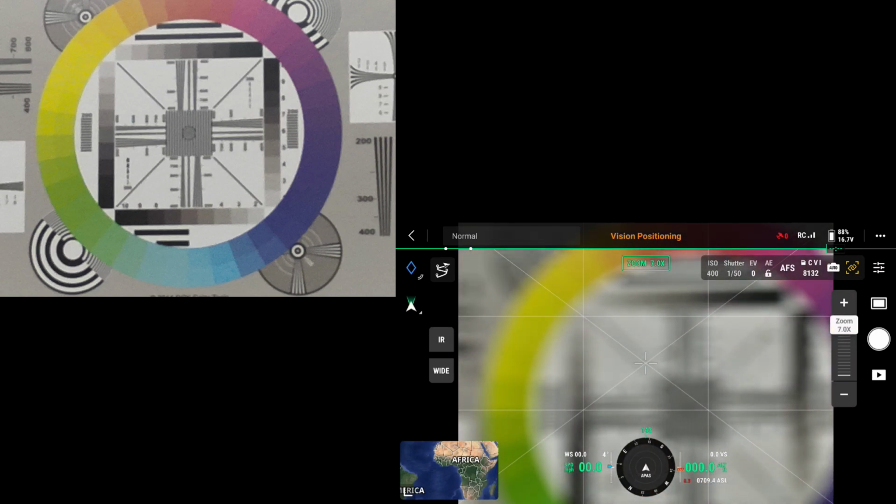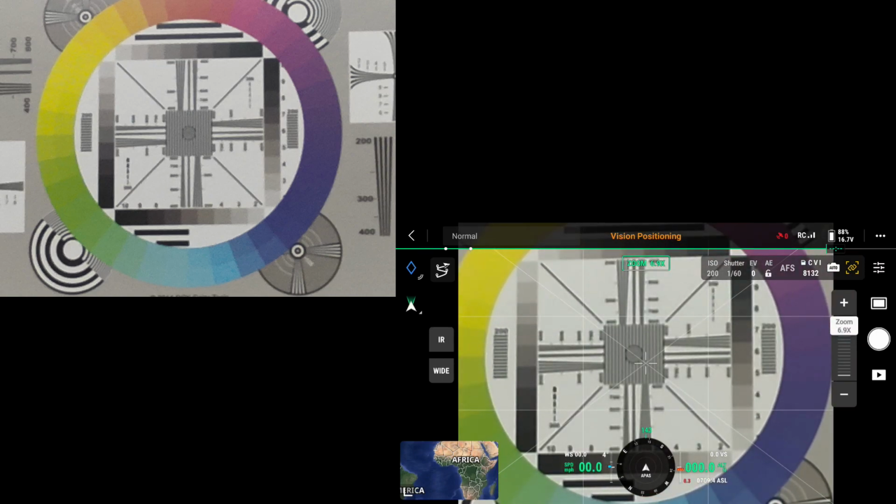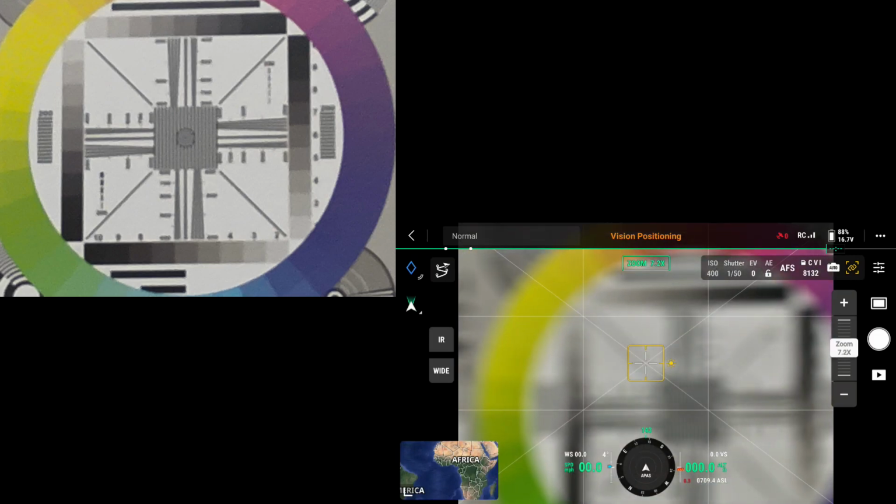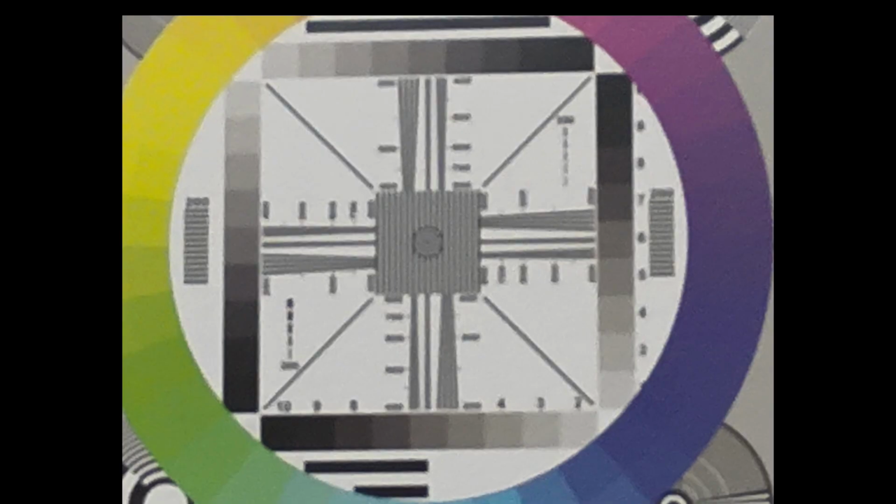Oh, there it switched. 6.9x right there. If I go over 6.9x, it goes totally out of focus, and that's where I have to move back to 9 foot. Interesting. Okay, it's the end of the test.